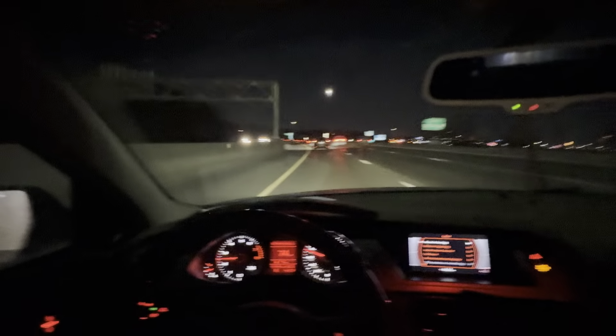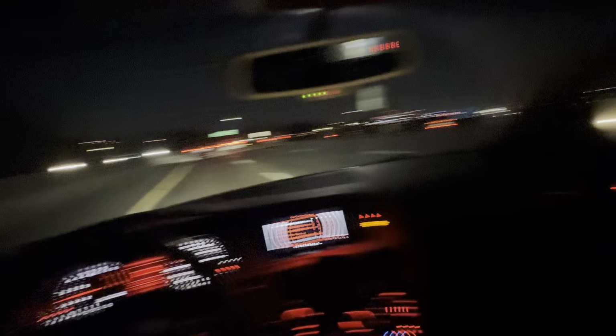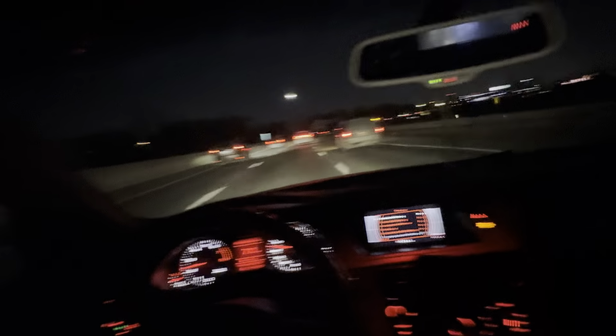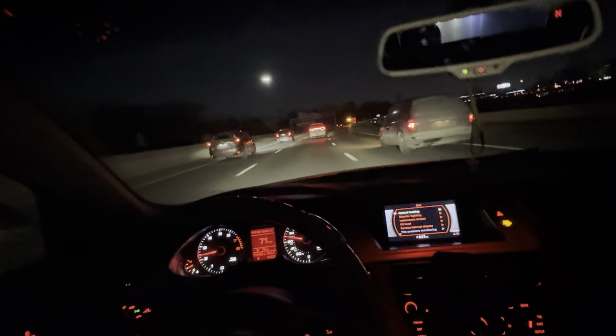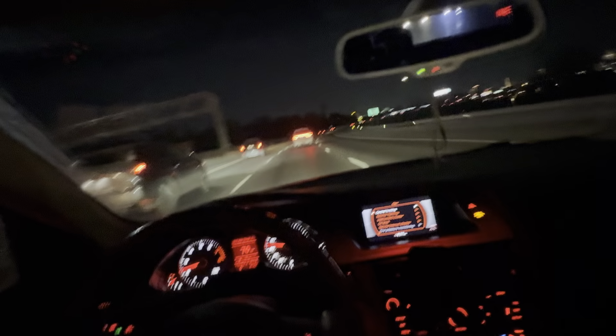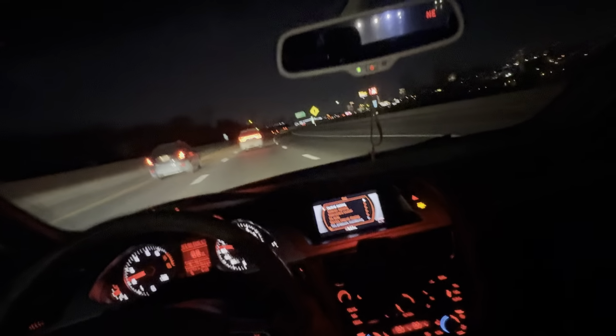It's got the right bass. If you choose a song with a lot of bass, you can still hear what the person is saying on the song. It's so crazy. If you ever think about getting an Audi, make sure you got the Bang & Olufsen sound system, because you're gonna love it. It's gonna change your life.